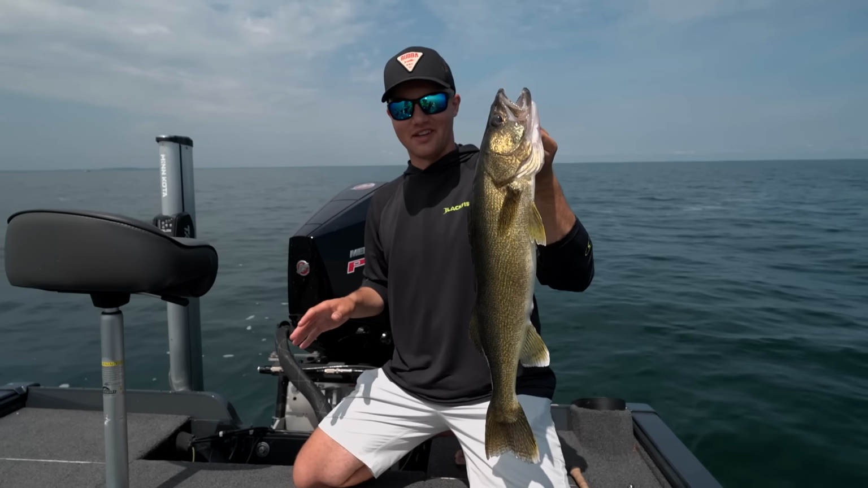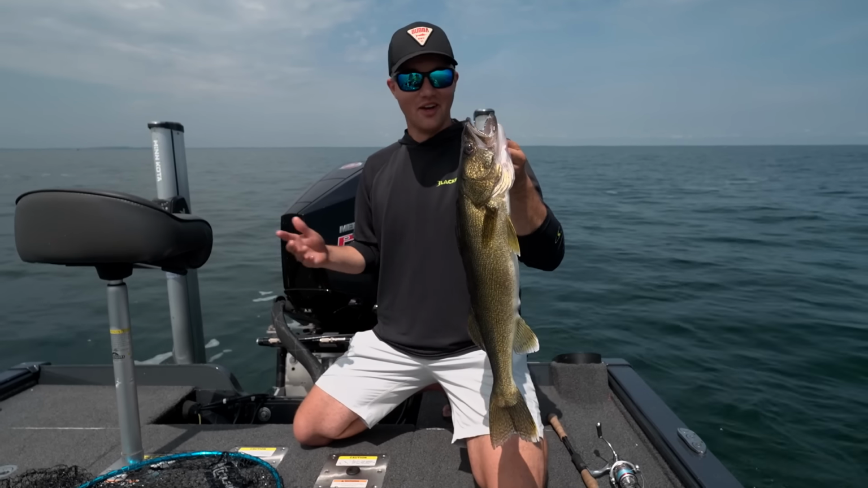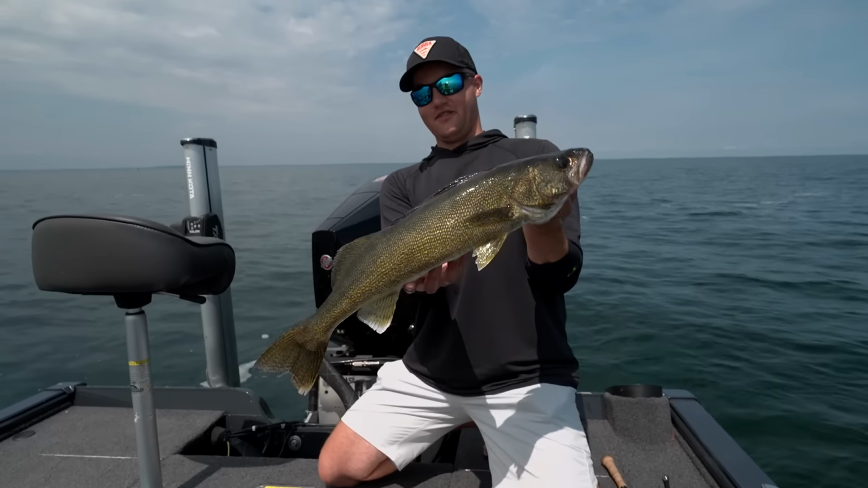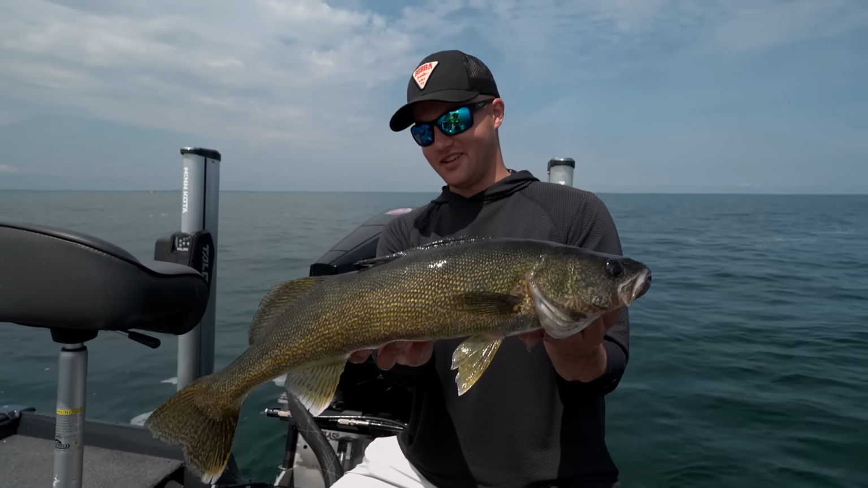Now there's no question live bait rigs are super effective for walleyes, whether you're slowing down with drop shots or speeding up with spinners. If you're using live bait, you're gonna catch a bunch of nice walleyes.